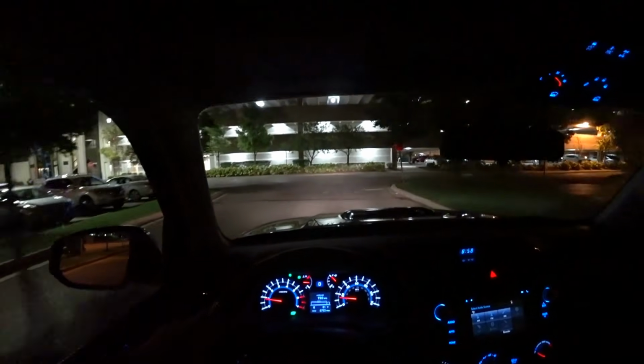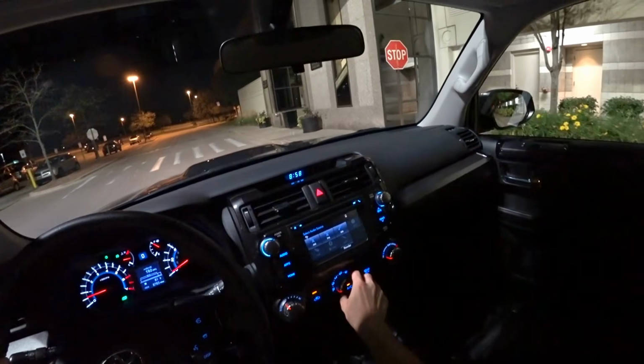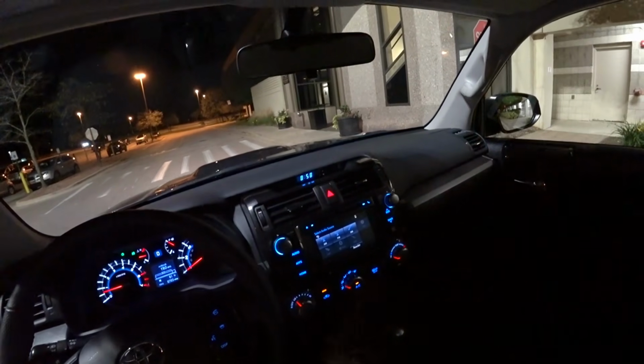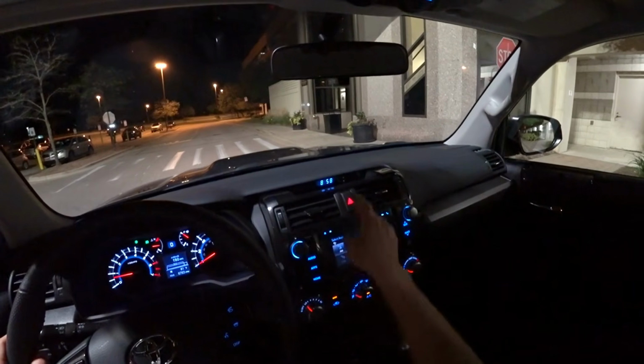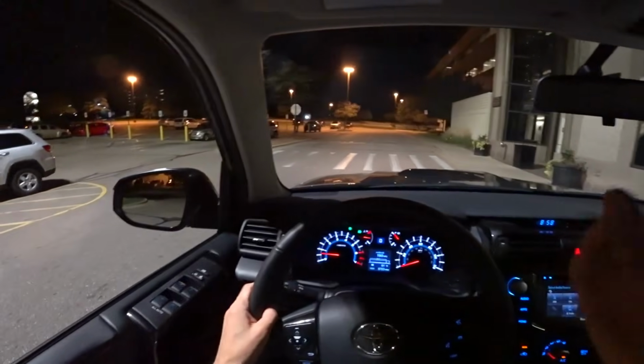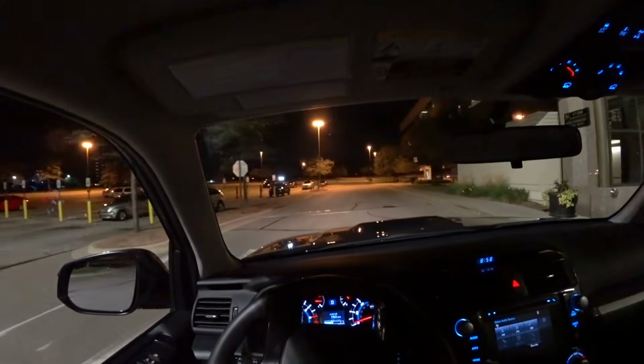Virtually silent in here, which is one really nice thing about Toyotas, is they do a really good job of buttoning things together well. All the controls are light. Ergonomically, it's great. I love these massive, chunky, grippy HVAC controls here. And then basic, no bones about it, controls with the heater vents, volume knob, everything falls right to hand. Everything you need and nothing you don't.